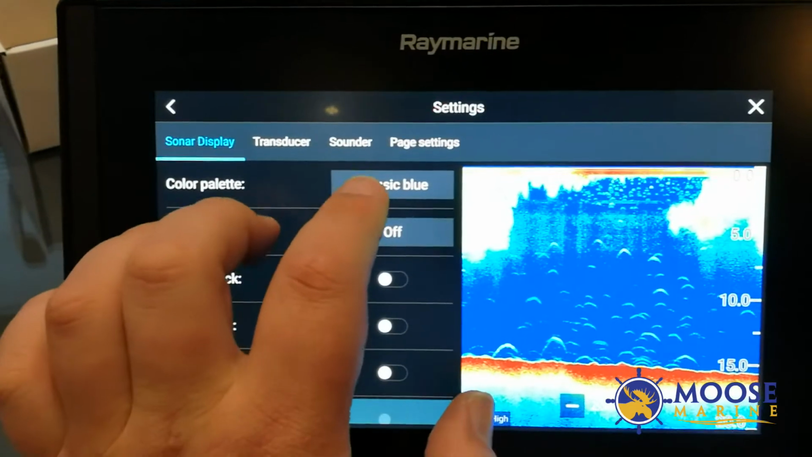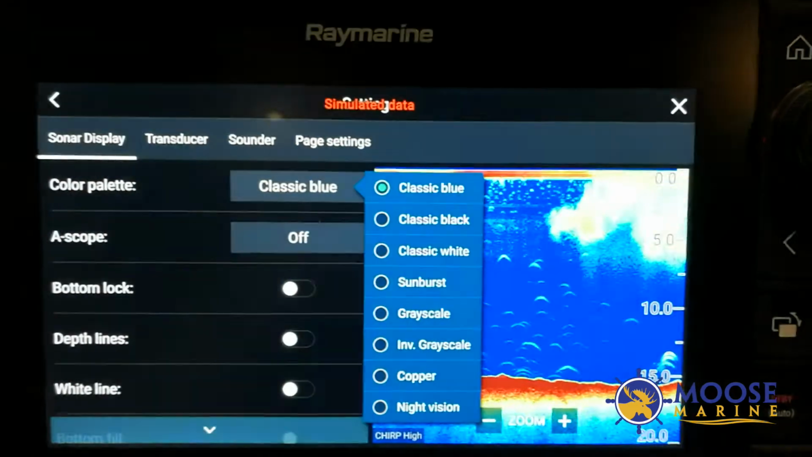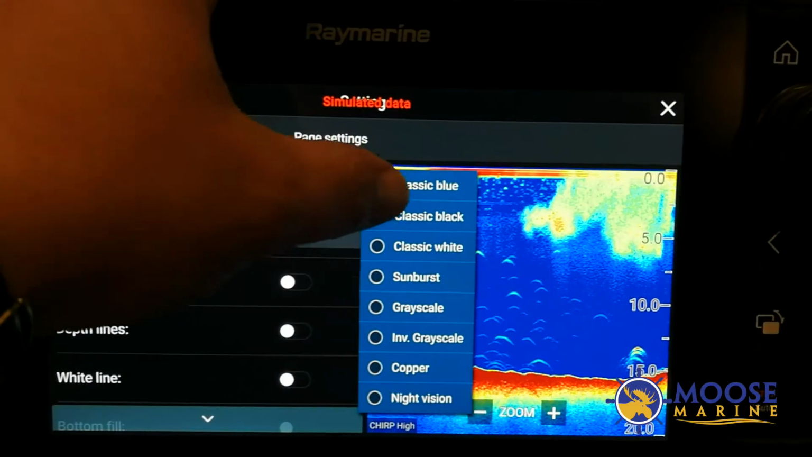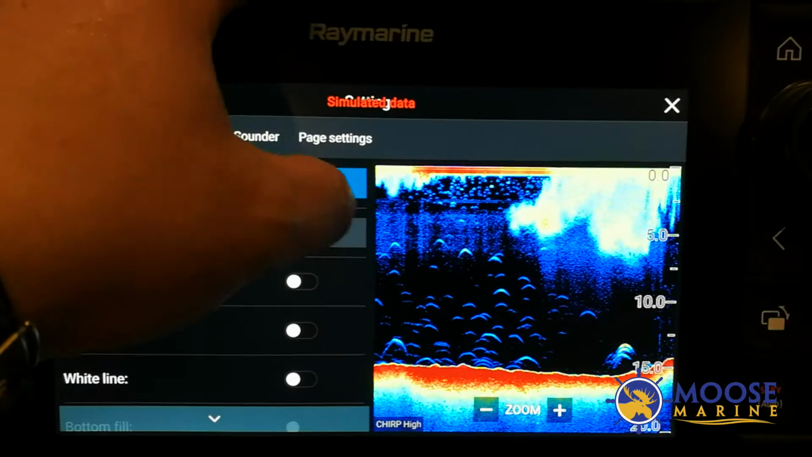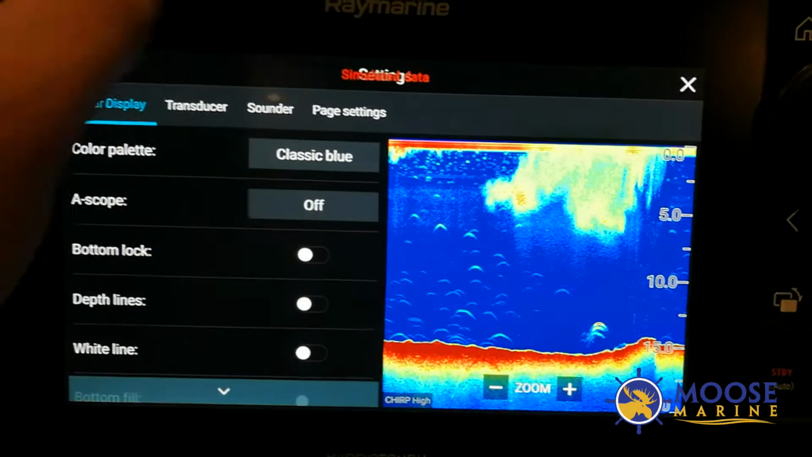First one is color palette. That will allow us to change the color that everything gets displayed as. So we've got classic blue at the moment. Some people like the classic blacks. Some like white. There really is no right or wrong. It's personal preference.